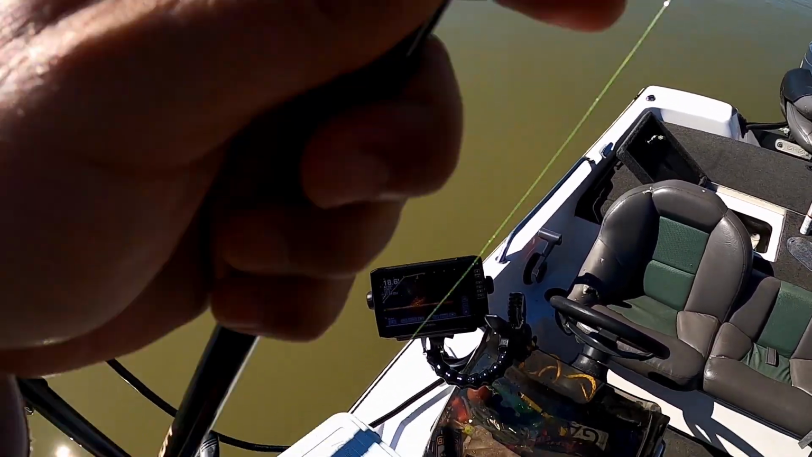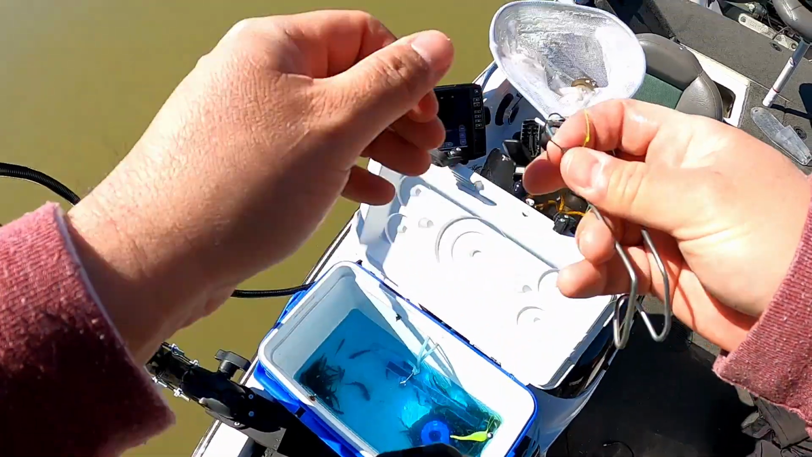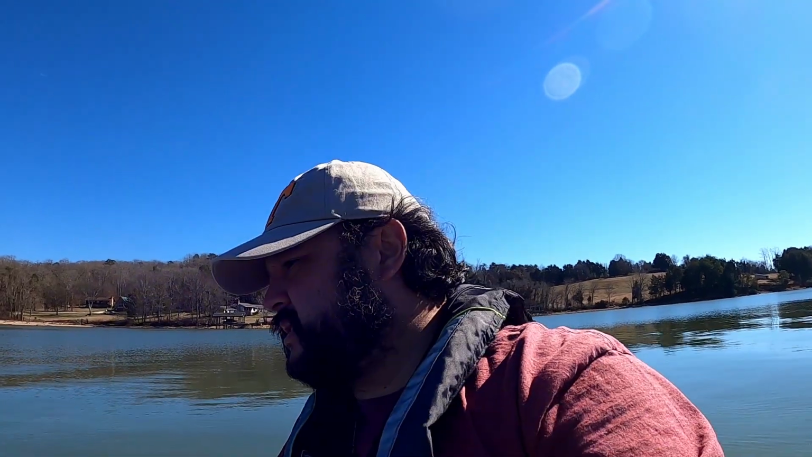Alright, let's try one more drop, see if there's a keeper in here. We're at 12 and 6, so we got half and half right now. Alright guys, we have I think 6 keepers in the live well, and I think maybe 12 total. We pulled all those off of trees and brush in about 17-18 foot of water.